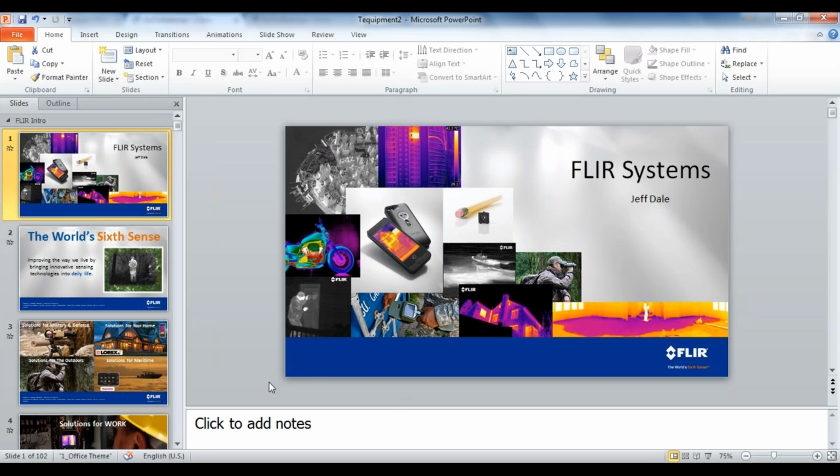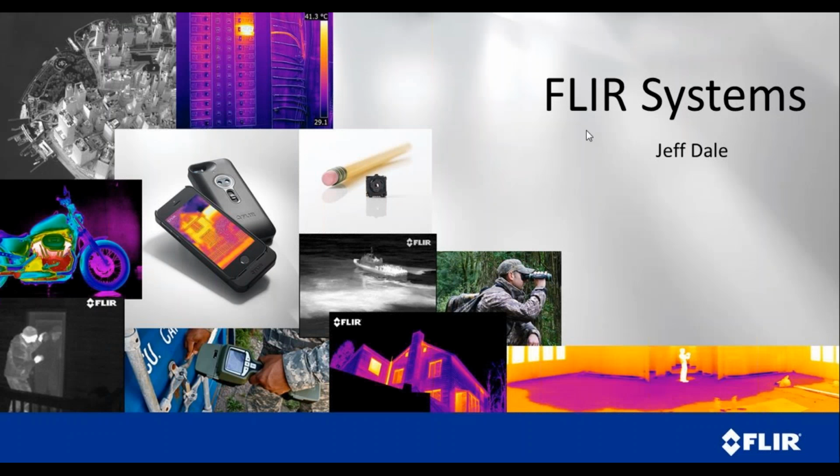All right, everyone, welcome. This is Jeff Dale with FLIR. Hang on one second, I'll have my screen up for you. All right, Pete, how does that look? Looks great, Jeff. All right, well, we'll get started. Thank you for attending today. Thank you for taking time out of your day to learn a little bit about thermal imaging. Hopefully we'll be able to give you some insight and some information that'll help you as you go forward.